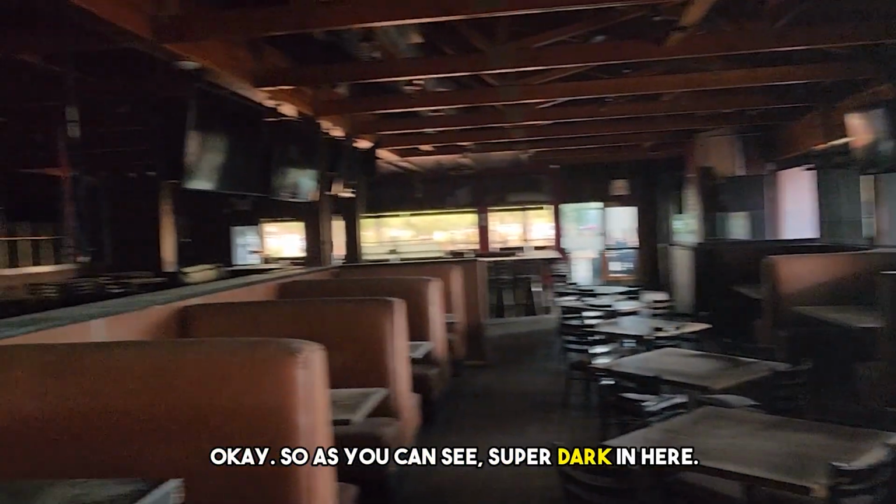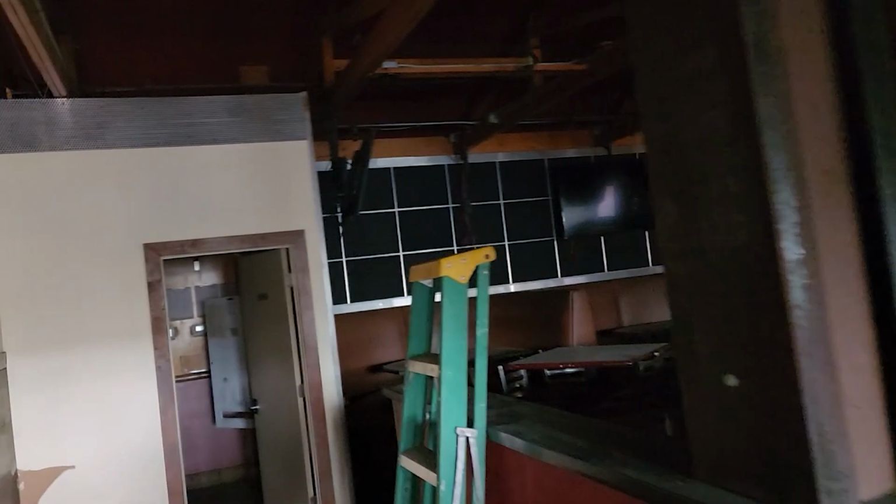A lot of things you can charge off this little guy, and it's a real big one, so it lasts forever. Okay, so as you can see, it's super dark in here. Some of these rooms are very, very dark, where you can't even see anything.